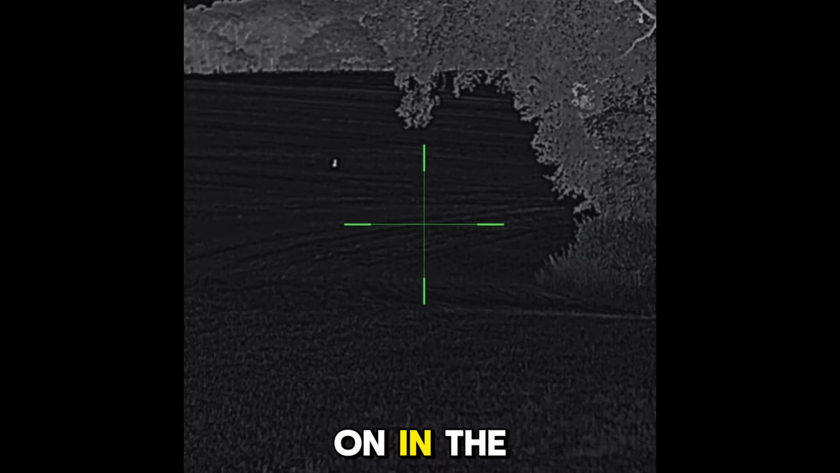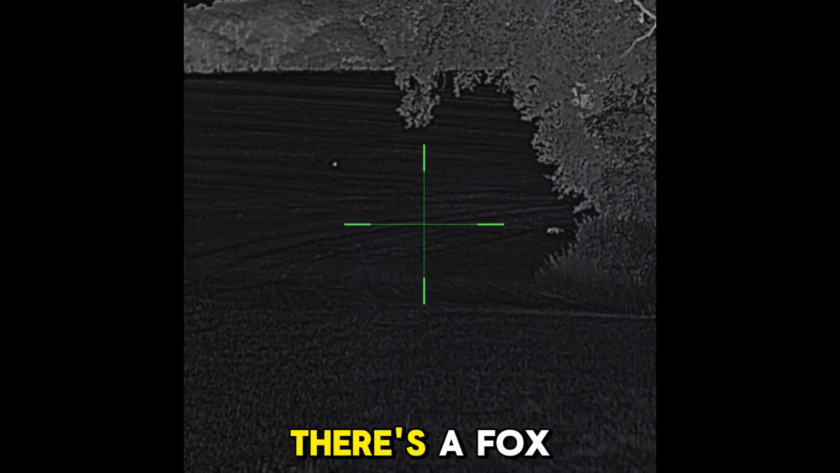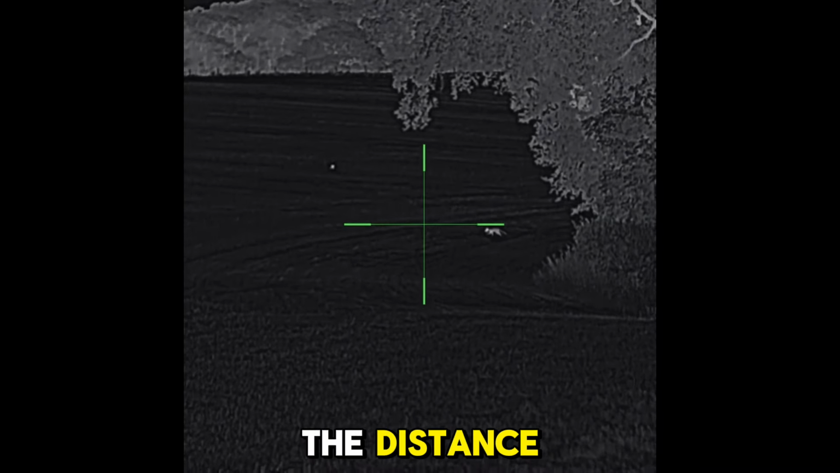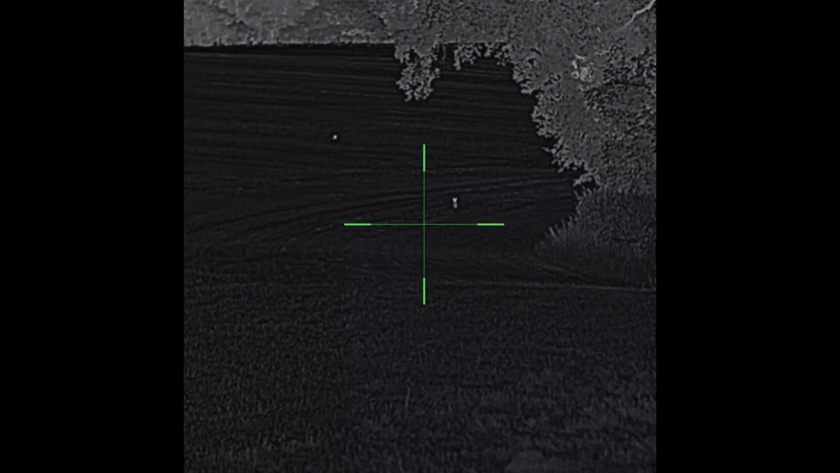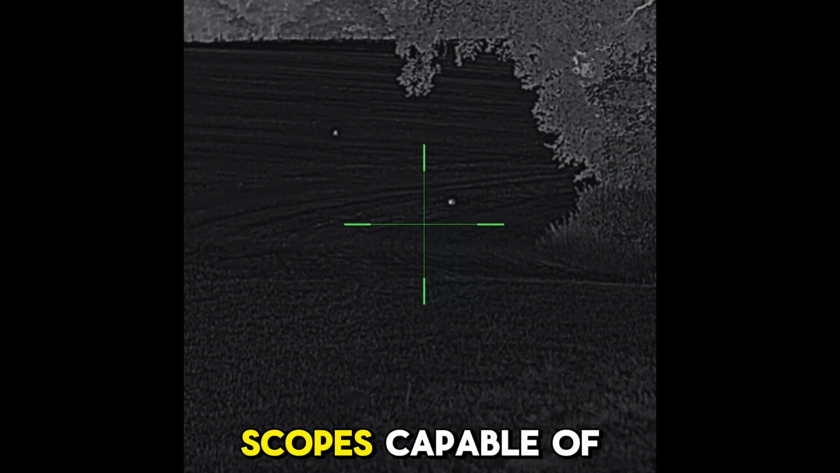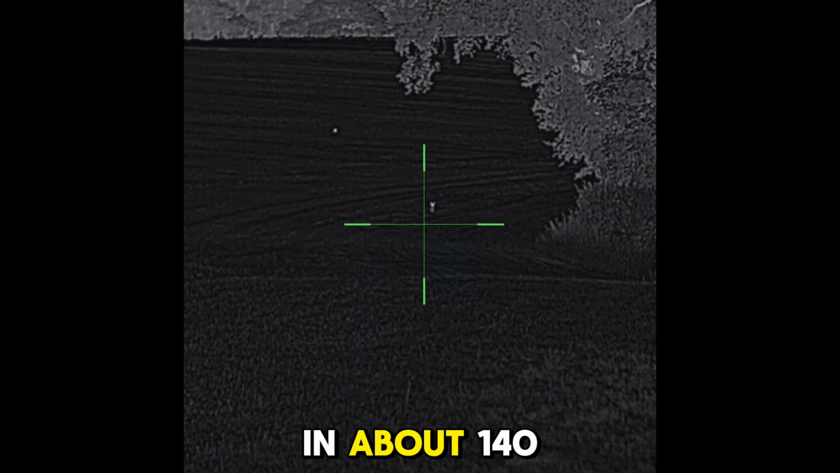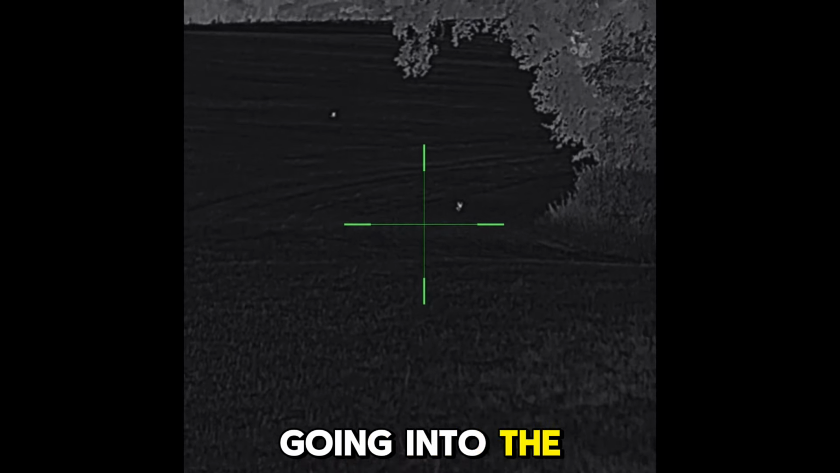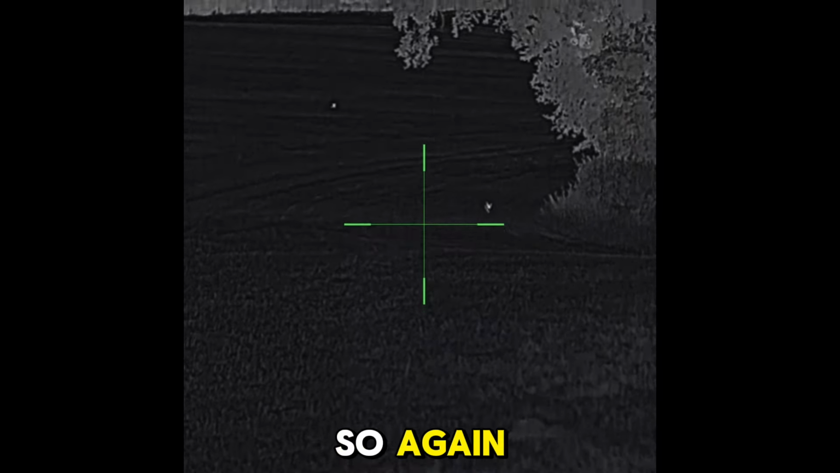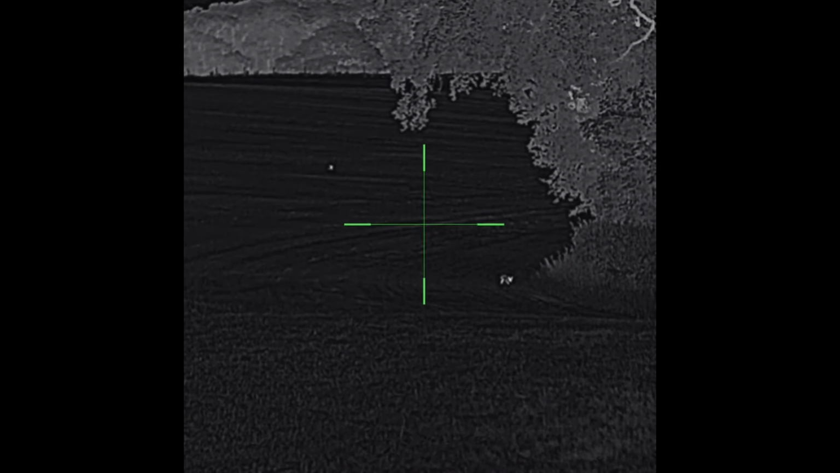A little bit later on in the evening, I was just walking around a couple of other fields just seeing what was about. There's a fox there at the top left in the distance, and then its mate coming across. Just good really for you to be able to see what this scope's capable of. These foxes are out at 200 metres, further away there, and about 140 going into the hedge. So again, perfectly clear to identify them as foxes at that range. Really nice.